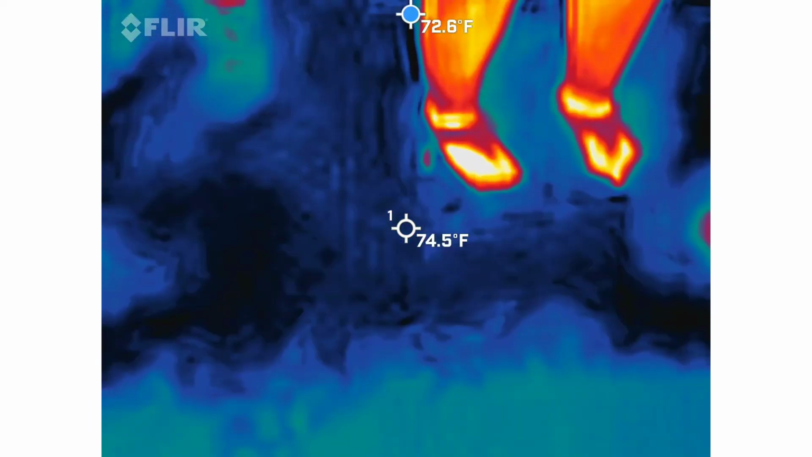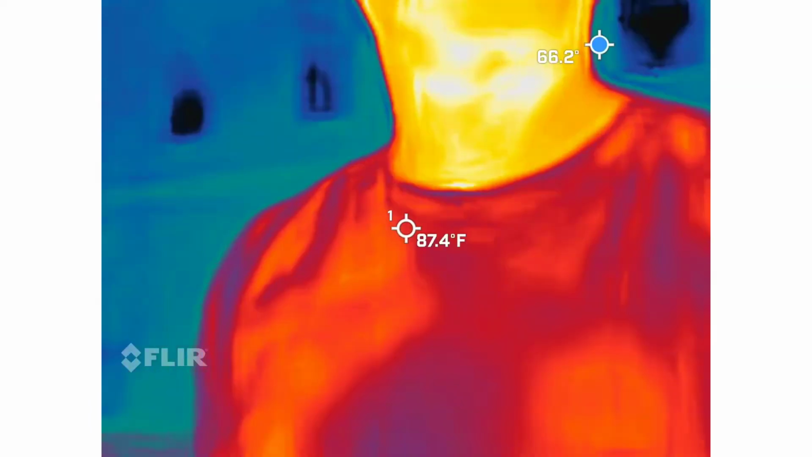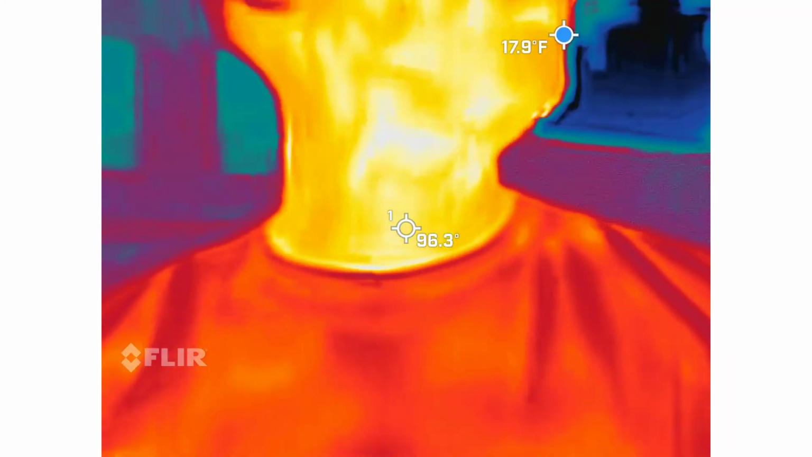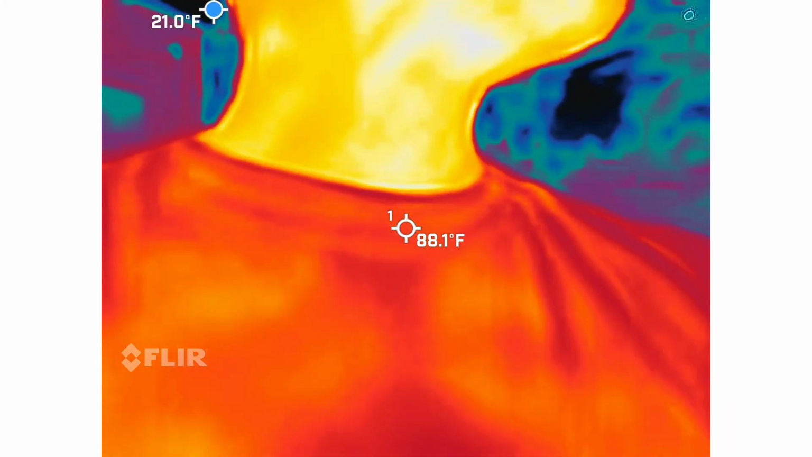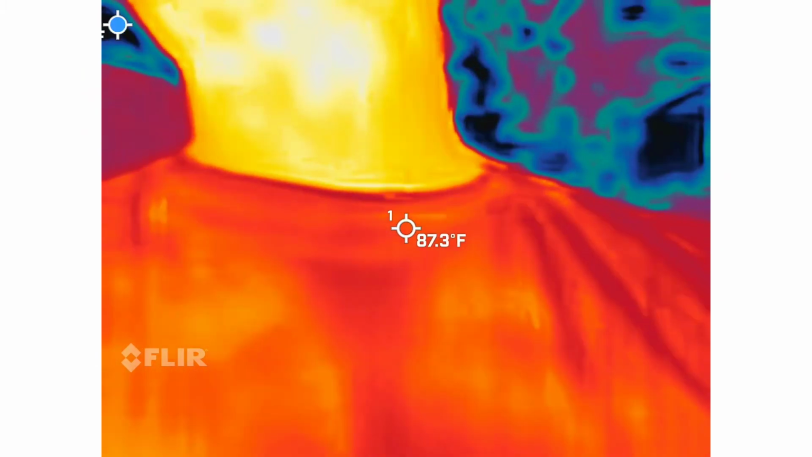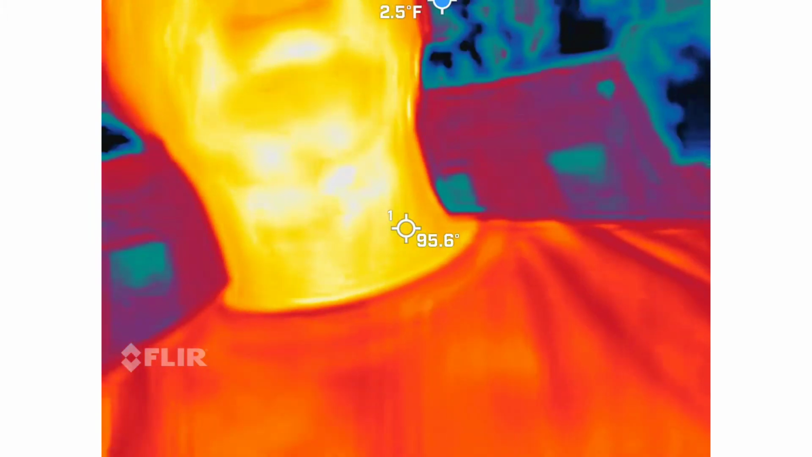So the first thing I'm going to be using is thermal imaging. Why would I want thermal imaging in a ghost hunt? They register how then? Cold, right. We're looking for cold spots. Literal cold spots. So this is, yeah, blue and black.